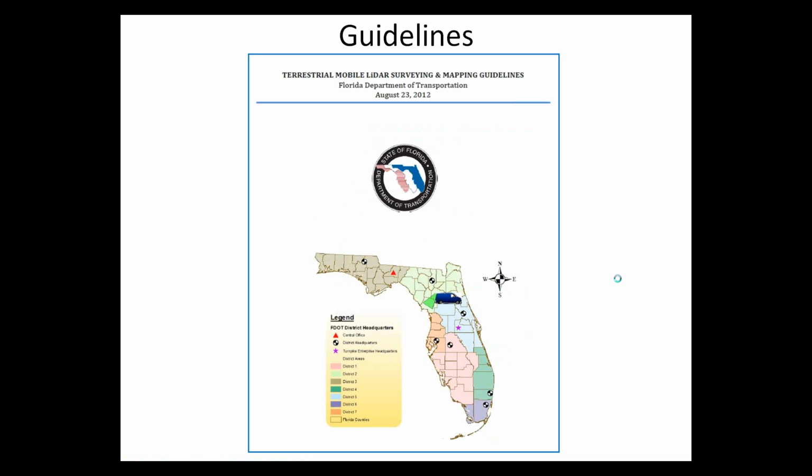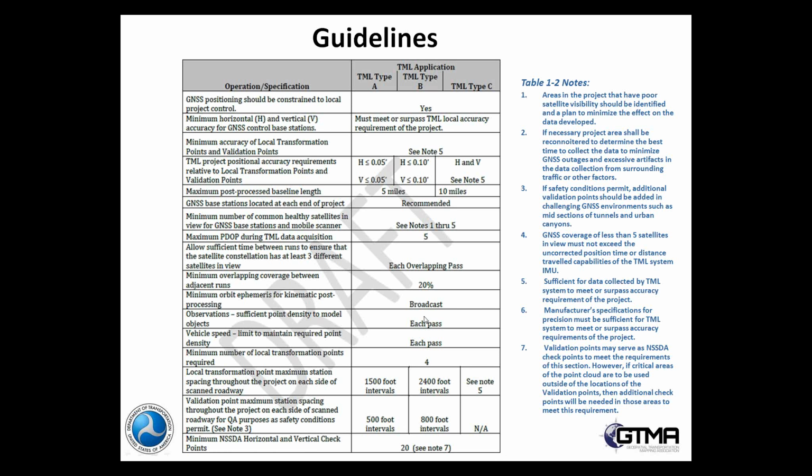is a document that was very similar. This is the one table here, very similar to what you'd see in Caltrans. And you have a Type A, which is a certain accuracy requirement, Type B, and then, of course, Type C. Go back one. And basically the big difference is the amount of control and the spacing.